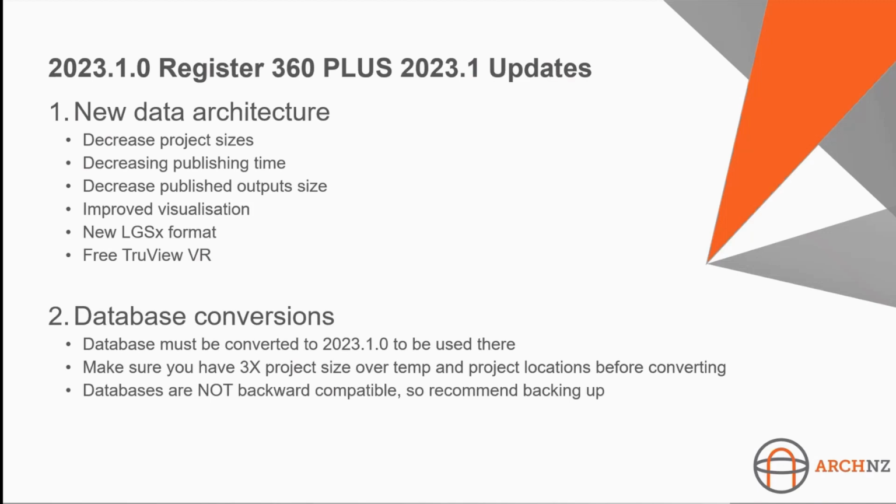Then I've gone through a bit of database conversions. So you can do that quite easily when you go into the software. There's a batch process. You just need to make sure you have 3 times the project size for your largest one available to do this. It must be on your local SSD drive. And you cannot take these databases back to 23.1.03 or before once you have converted them to 23.1. So that's a really important note if you do want to have backups.